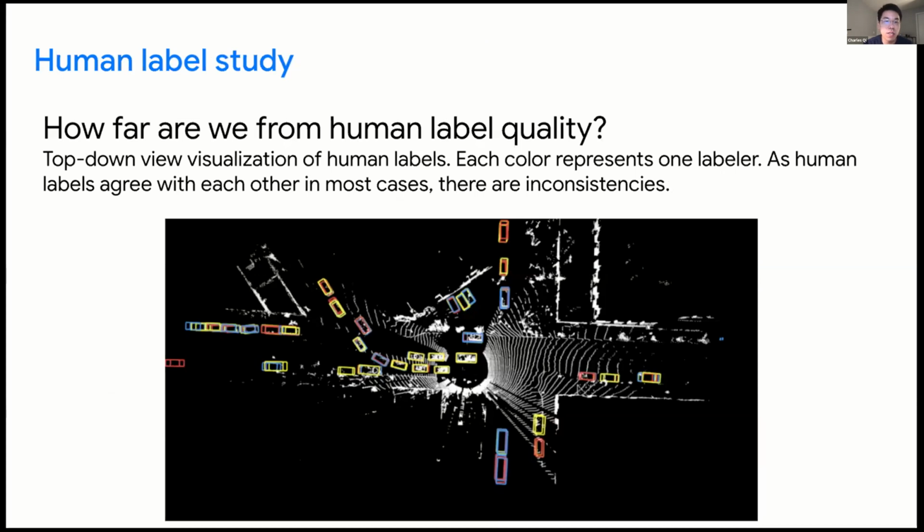Here is a visualization of labeling results from 3 different annotators on one frame of a sequence. We see that although humans agree in most cases, as the 3 different colors indicate boxes from 3 annotators, there are still inconsistencies among them. For example, sometimes their box geometries are not the same, or sometimes there are recall differences, as shown here.